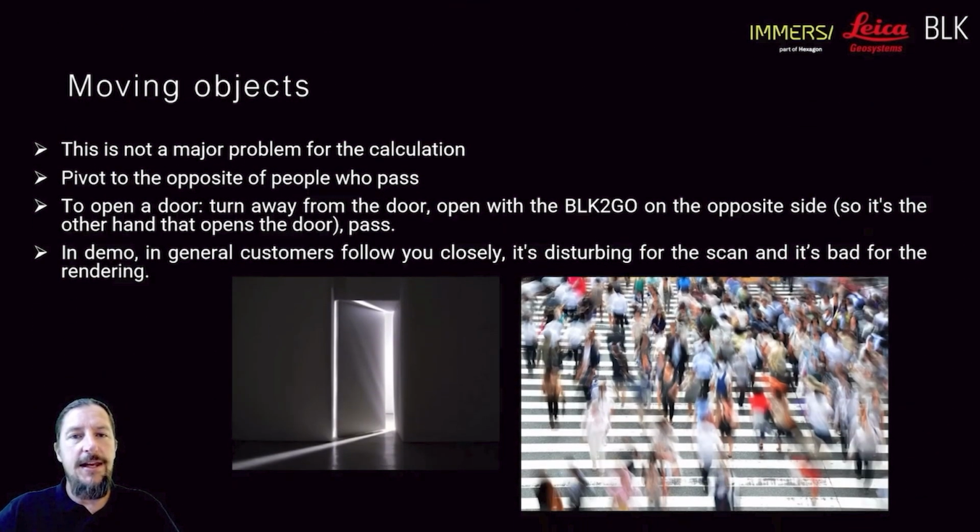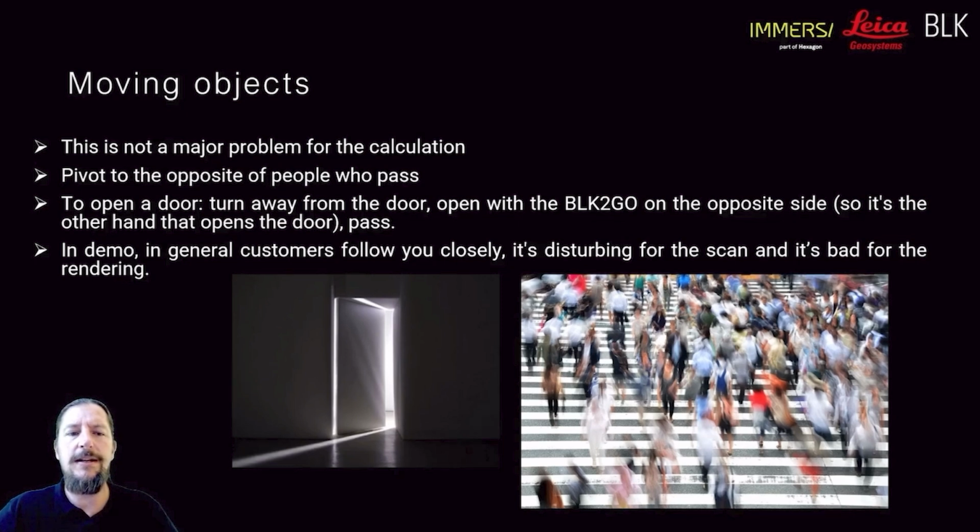Moving objects, I think Antti will go into this in a little bit more detail. Moving objects can normally be cleaned out in the Cyclone REGISTER 360 workflow. Once you've imported the scan into that system, you can normally clean out that noise quite easily, but that's not something we can do for Immersal because we're using the images and it's going straight in as a raw BLK2GO file. So be cognizant of moving objects and doors and cars and these types of things.